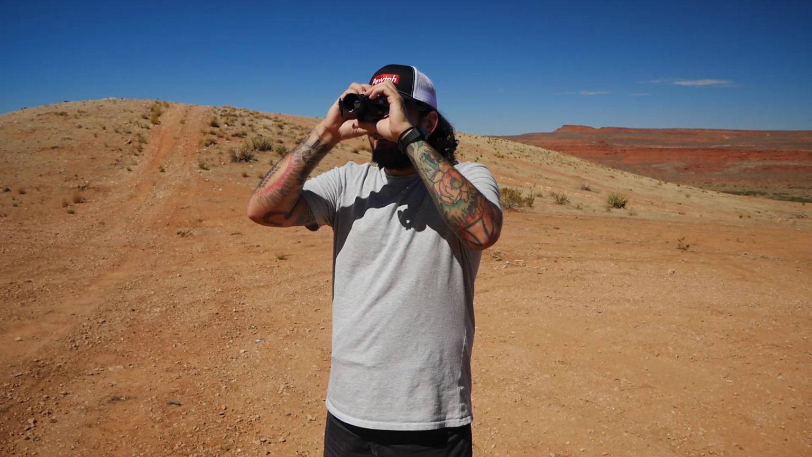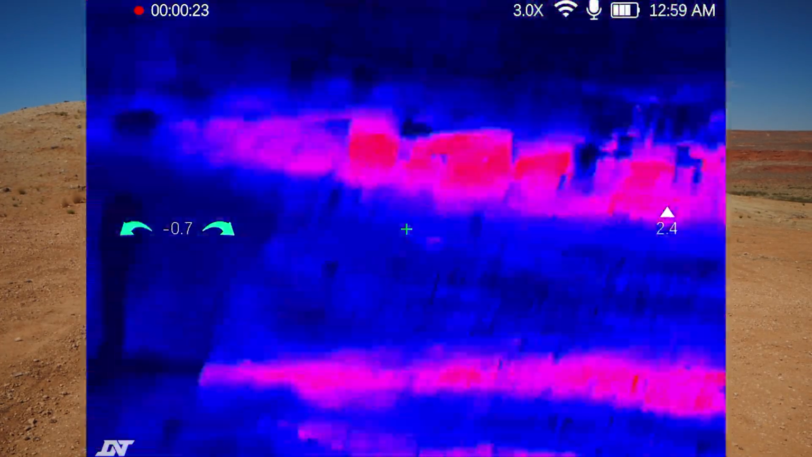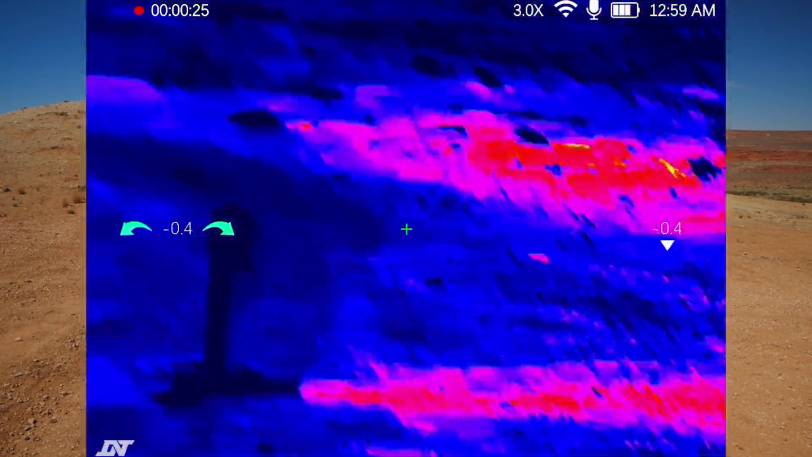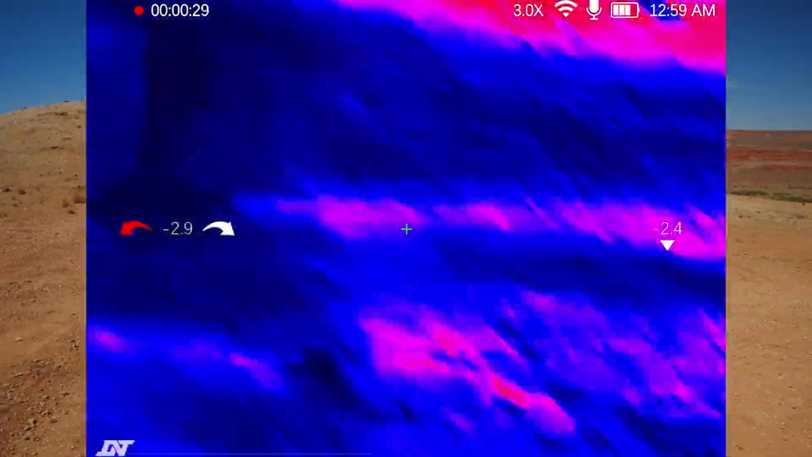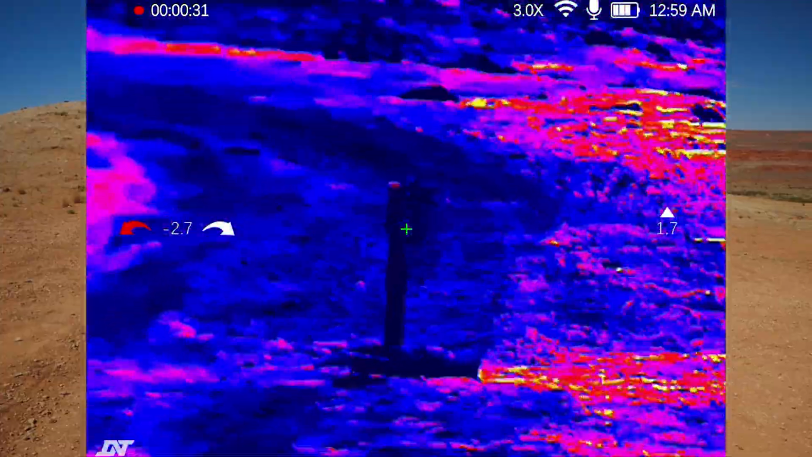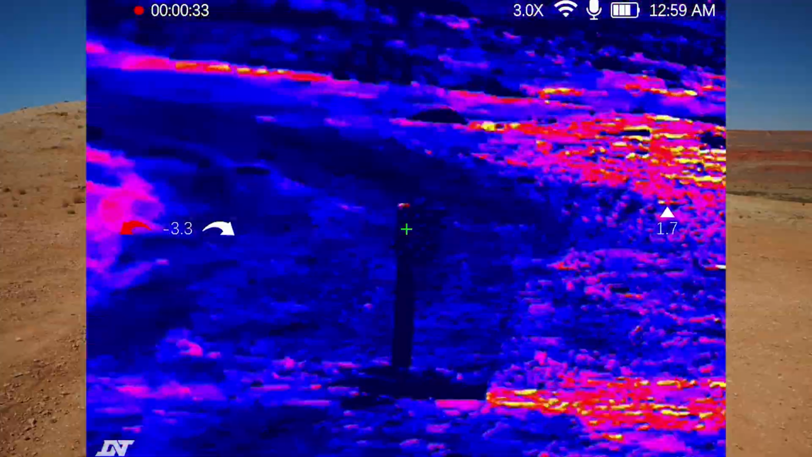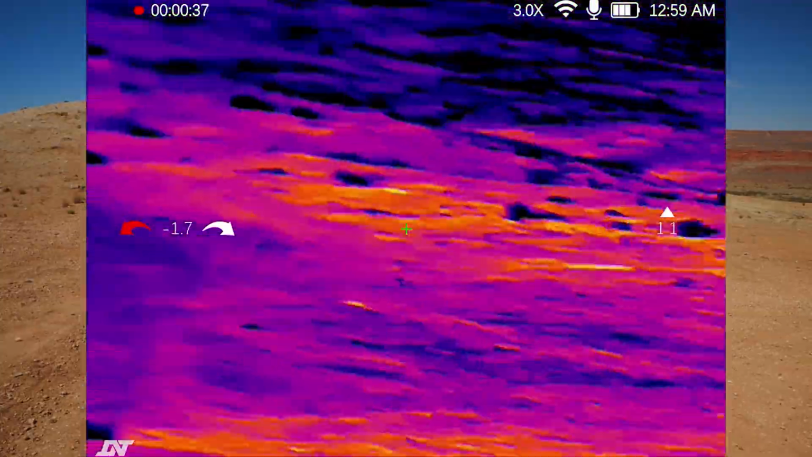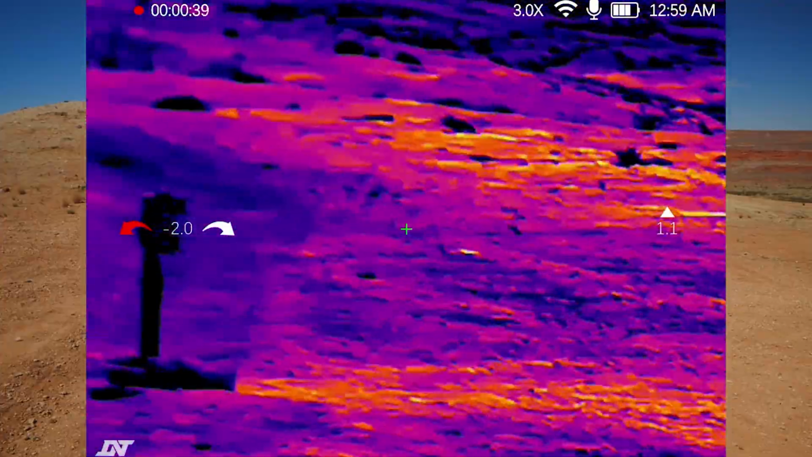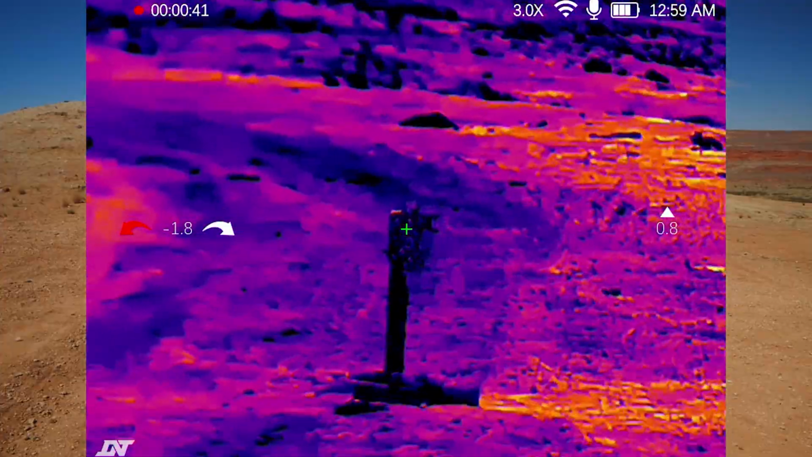All right, so we are recording right now. Right now we're looking at a steel target that's sitting in the sun. This is the red hot setting. This is one of the predator modes that looks pretty cool, but as you can see, you can't see as much detail. Then we are switching over to iron hot. You can see a little bit more detail with it. You can see the ground is a little warmer back there. There's your steel target.